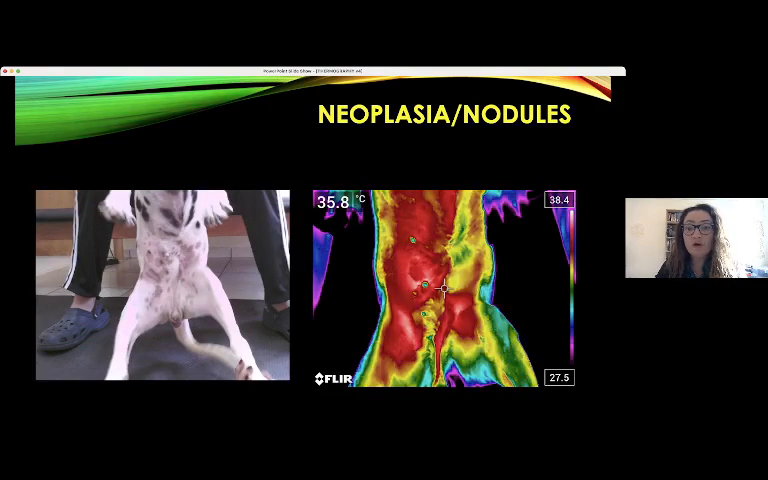Here we have another example, in a female dog, of mammary neoplasia, and it's interesting to see that all the lymph nodes, the inguinal lymph nodes, are also in the process of the neoplasia.